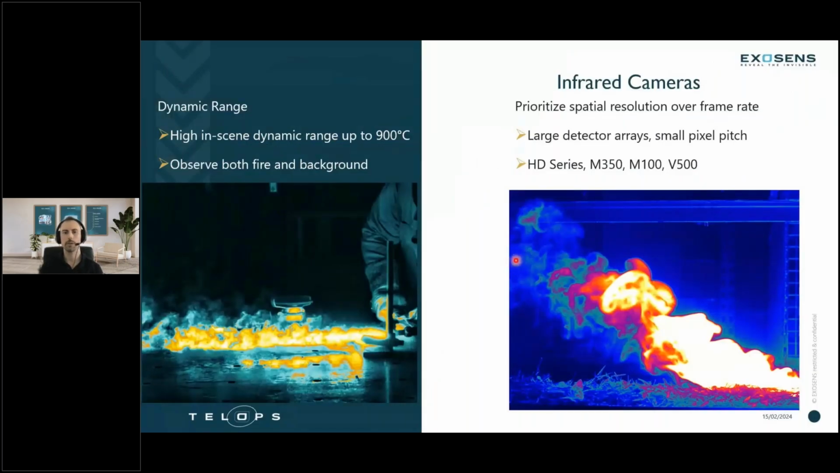Okay, so we have our infrared cameras, and if we're looking at something, we want to prioritize spatial resolution over frame rate. You don't necessarily need high frame rates to observe wildland fire movement or fire behavior. So spatial resolution might be a focus for you, in which case you would look for cameras that have larger detector arrays and smaller pixel pitches. This will allow you to achieve that higher spatial resolution, and you can still bump the frame rates up to about 100 hertz or so if you need to.